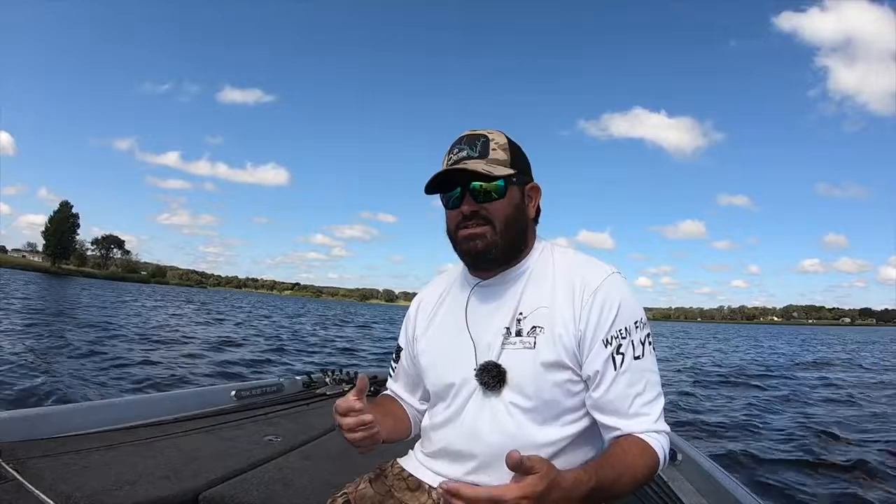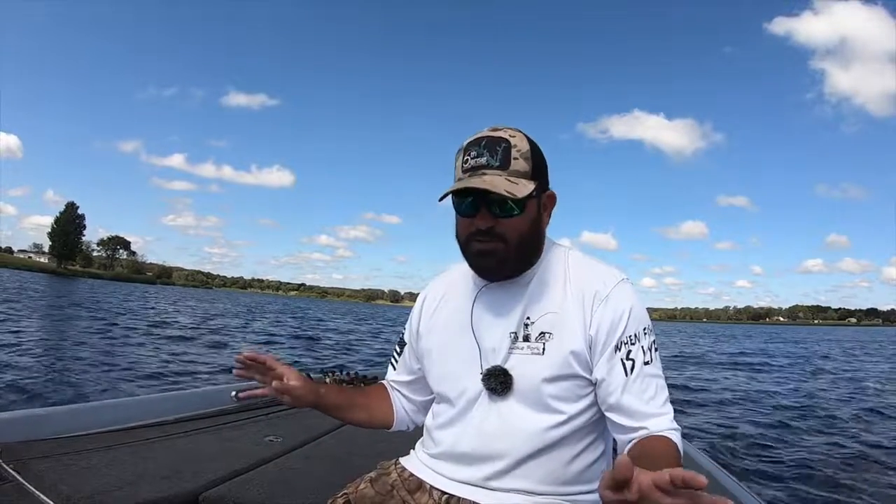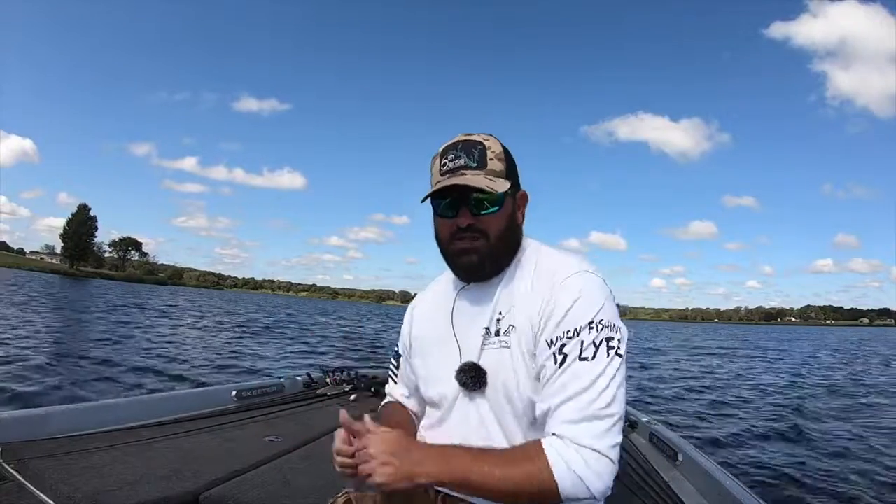And I know I'm kind of droning on about it, but I just can't get over how good and how easy it makes it seem at times. Don't get me wrong, there's times when you see fish and you can't catch them and it's frustrating as hell. But there's times when it feels like you're cheating with this kind of technology.